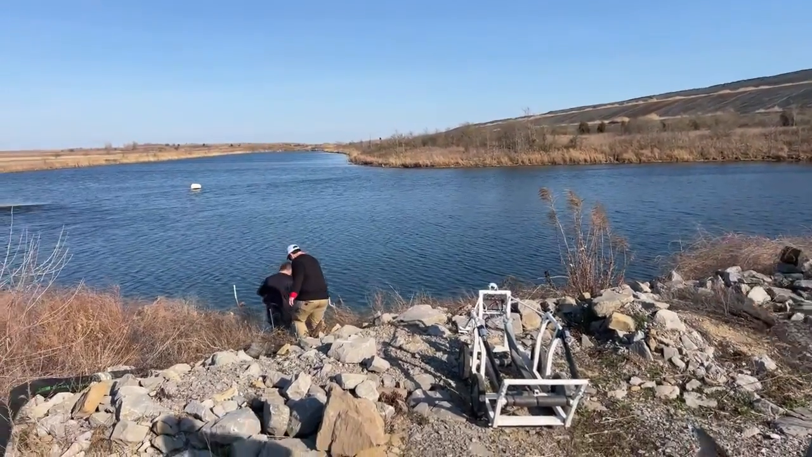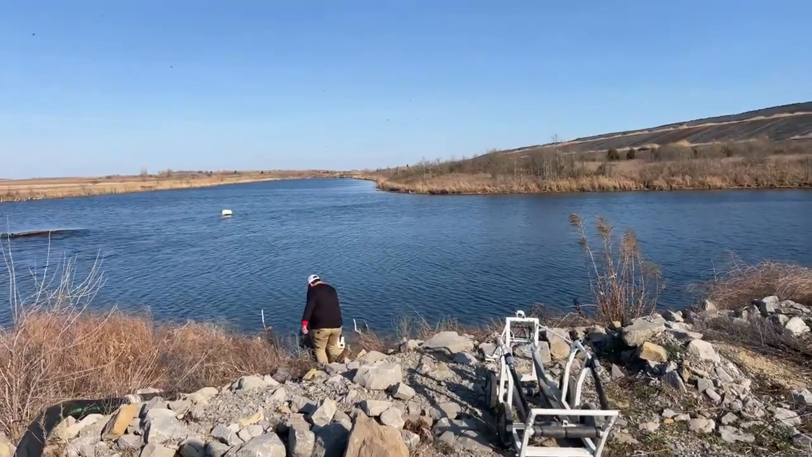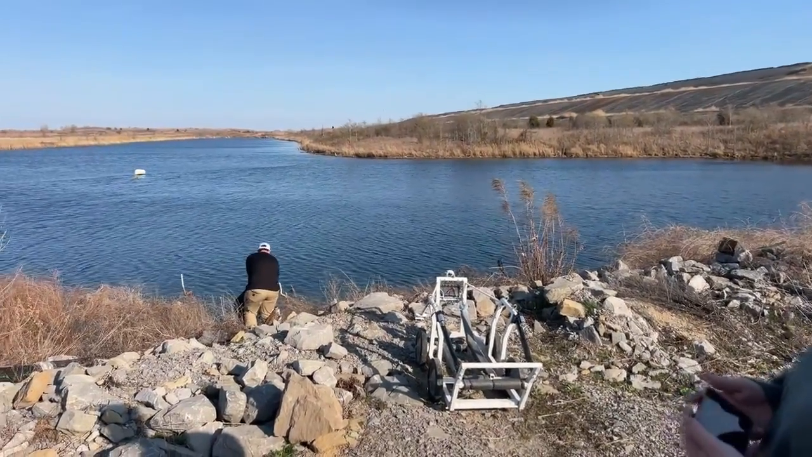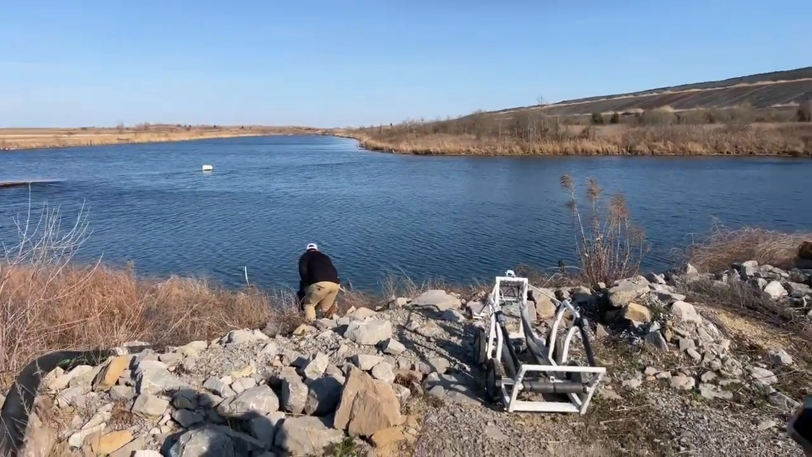You can see the ripples that are going across this pond. So again, they're getting the little buddy in right now, and we'll get as much of this scanned as we possibly can.